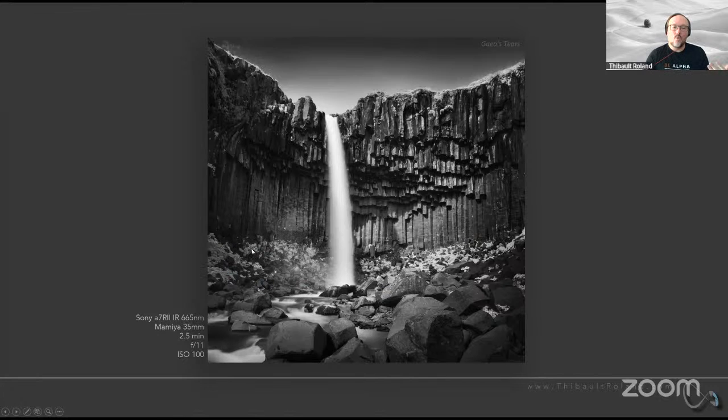I also knew that it would bring out a lot more contrast in the vegetation, basically at the bottom, that moss at the bottom of the waterfall, because I thought that this would make some really nice contrasts. This was pretty much in the middle of the day with super harsh light.